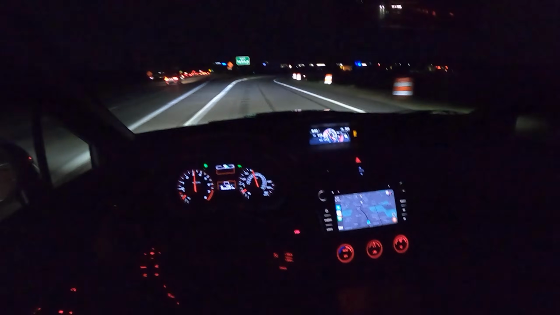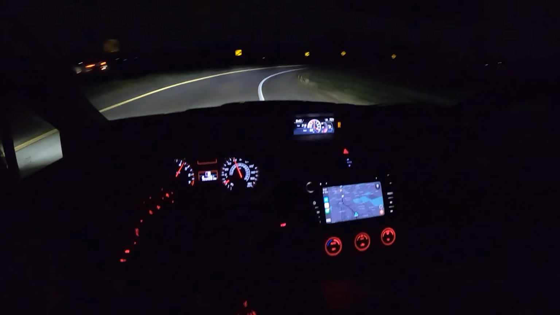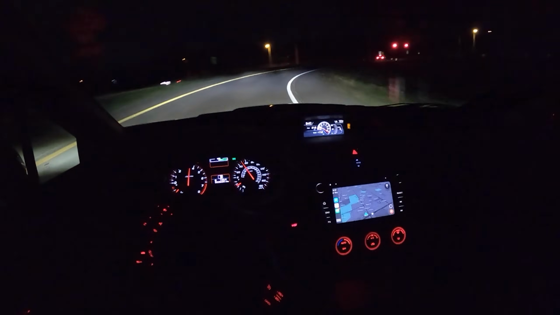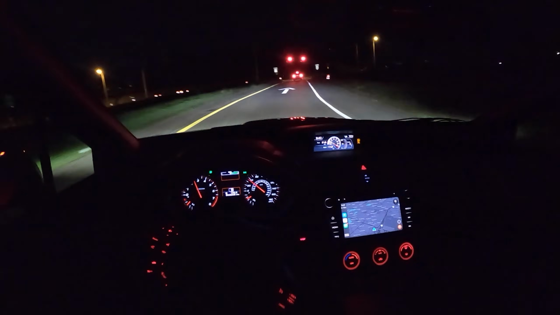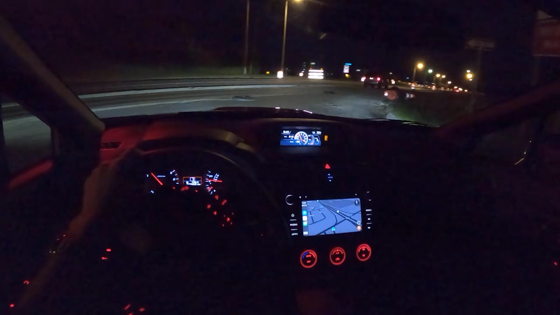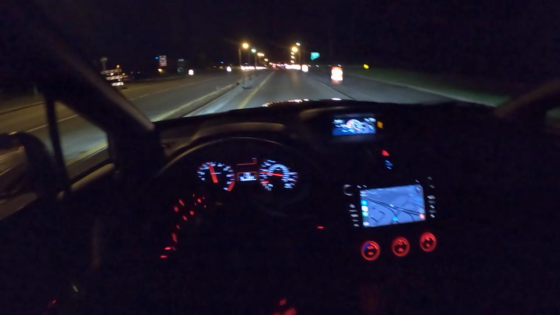Main complaint, there's quite a bit of road noise. But the grip and the performance makes up for it. We're even squealing tires there and hitting 60 miles an hour. Just awesome. It's direct, it's responsive. There isn't really anything else like this on the market. The Evo is gone, and this is kind of all that's left. This and the STI.